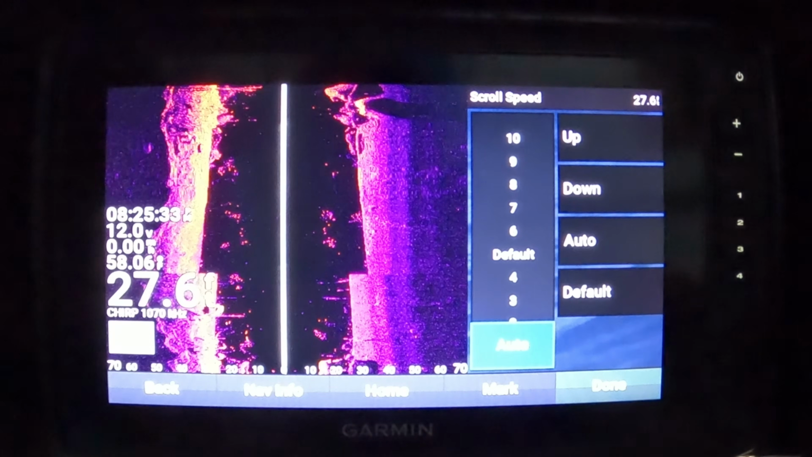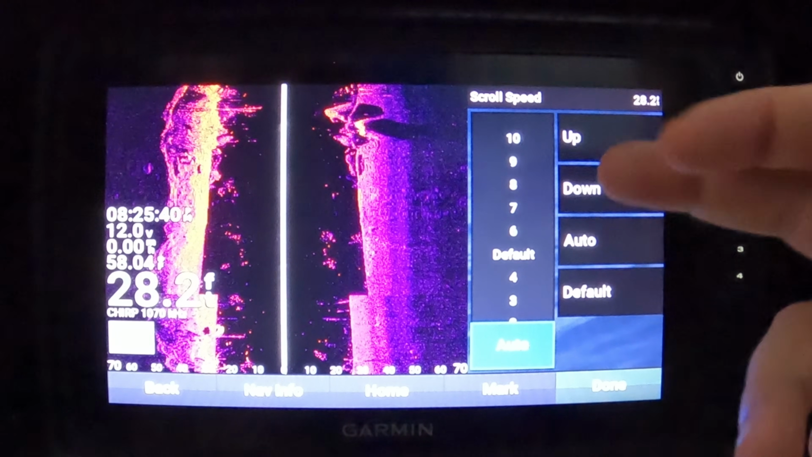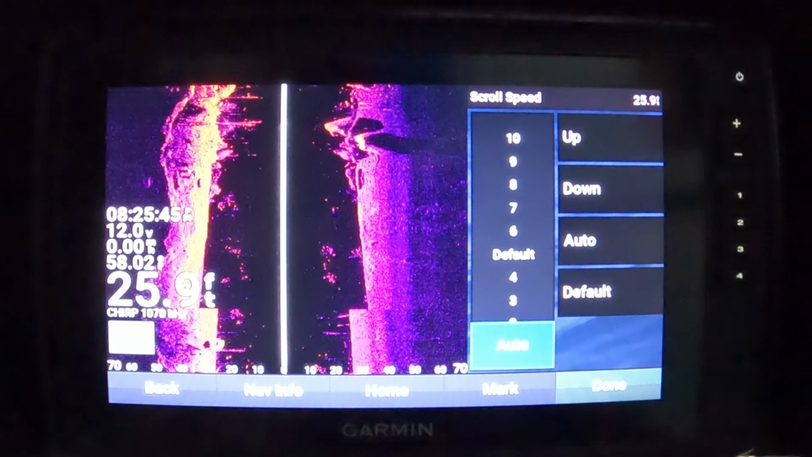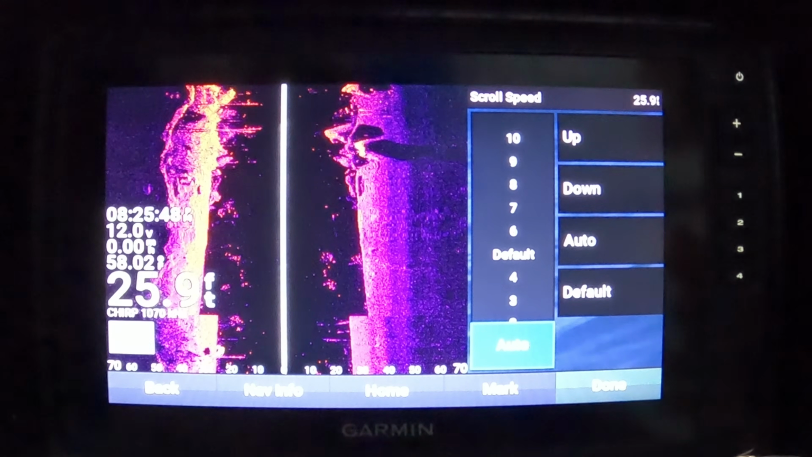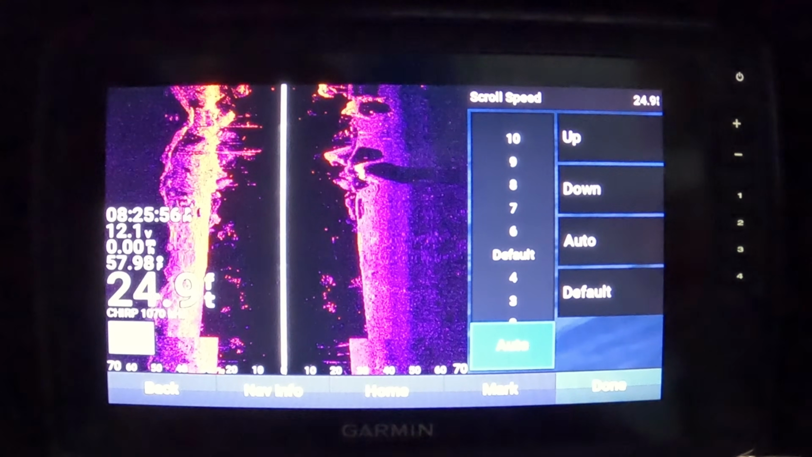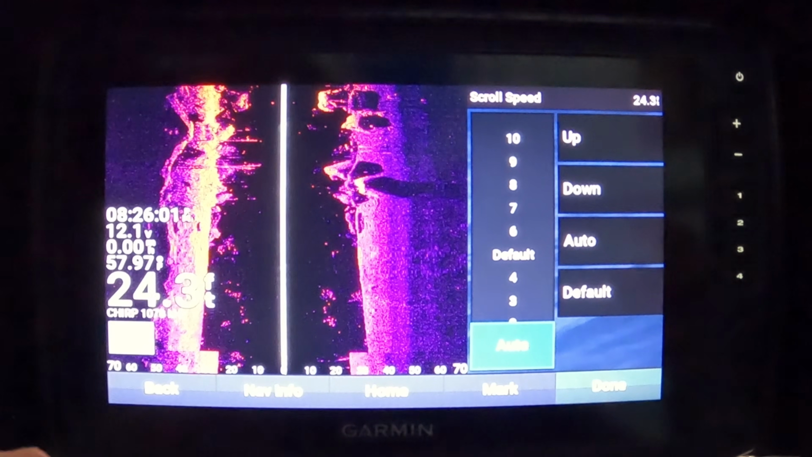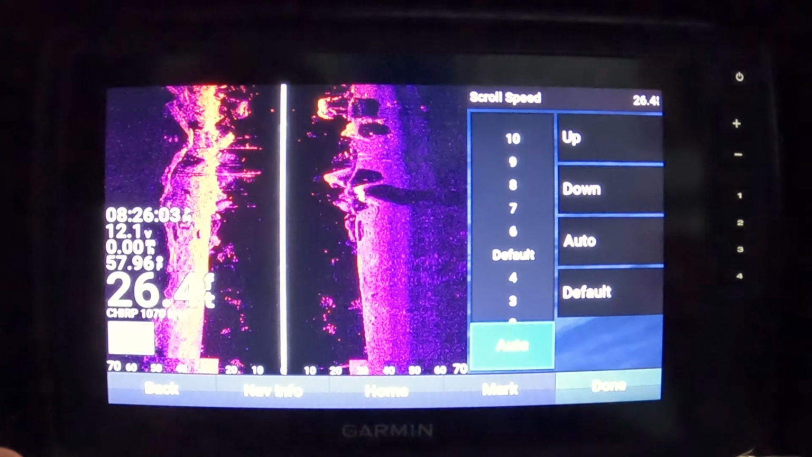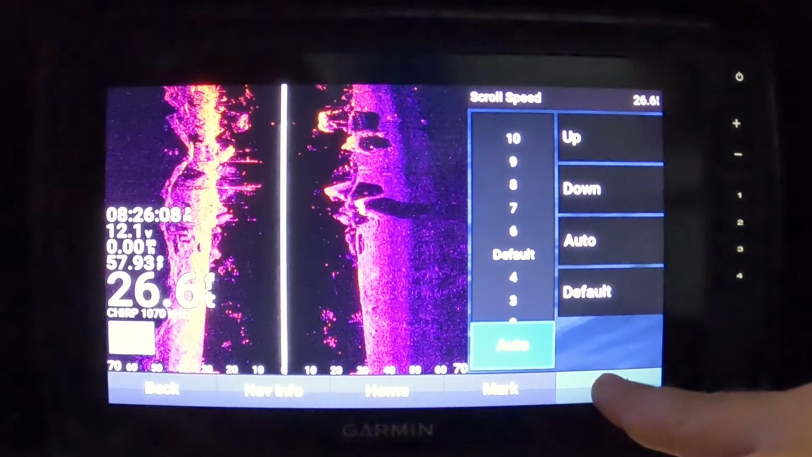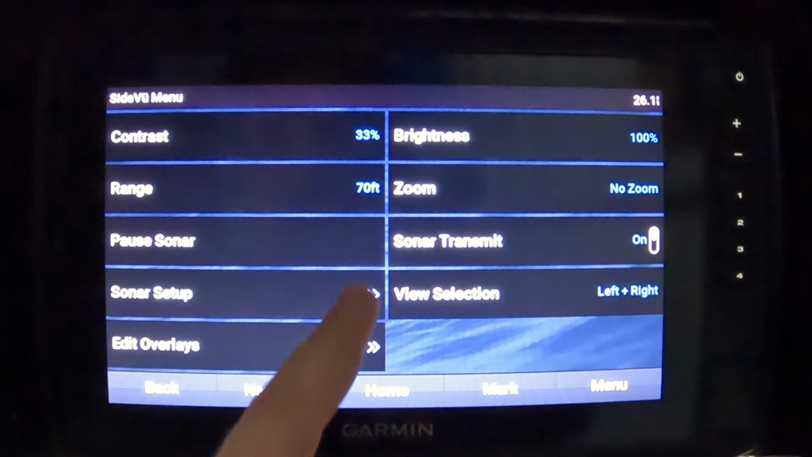So scroll speed is going to set the rate at which sonar images move across your screen. A higher scroll speed is going to show more detail until there's no additional detail to show, at which point it'll start stretching out the existing detail. This can be useful when moving slowly or trolling, or when you're in very deep water where the sonar is pinging very slowly. A lower scroll speed displays sonar information on the screen longer. But typically when I'm using side view or clear view, I would just put that on the auto setting and leave it.